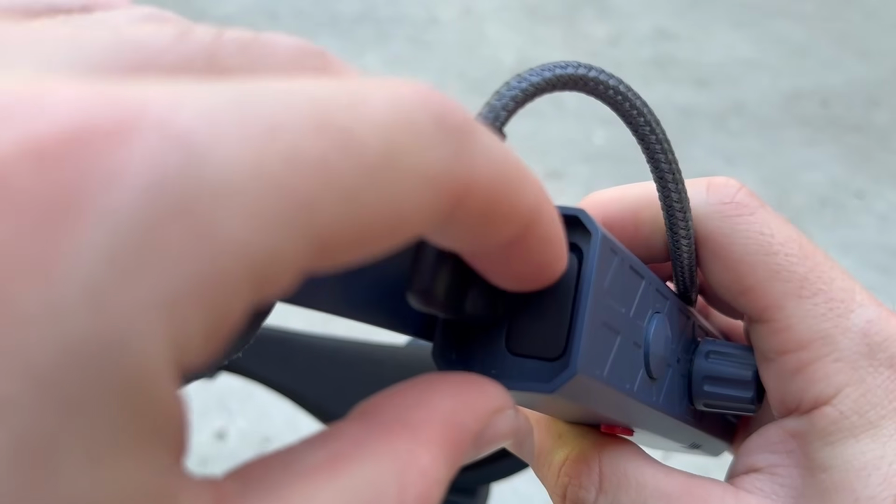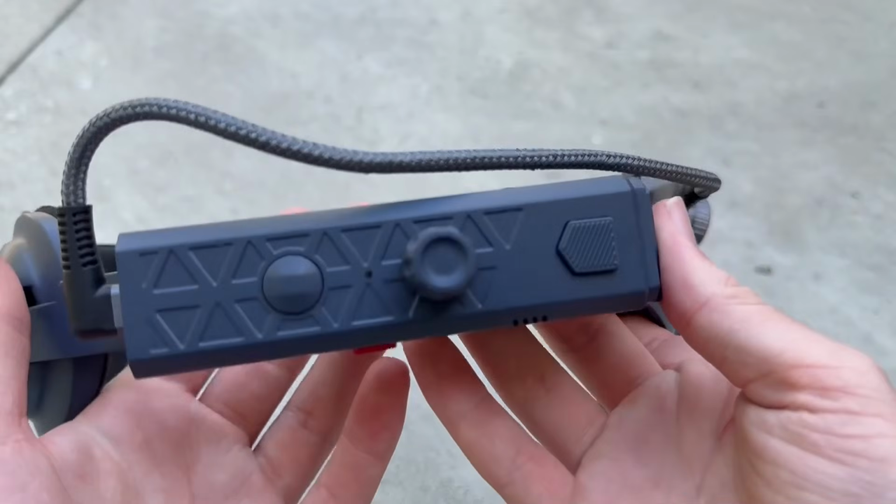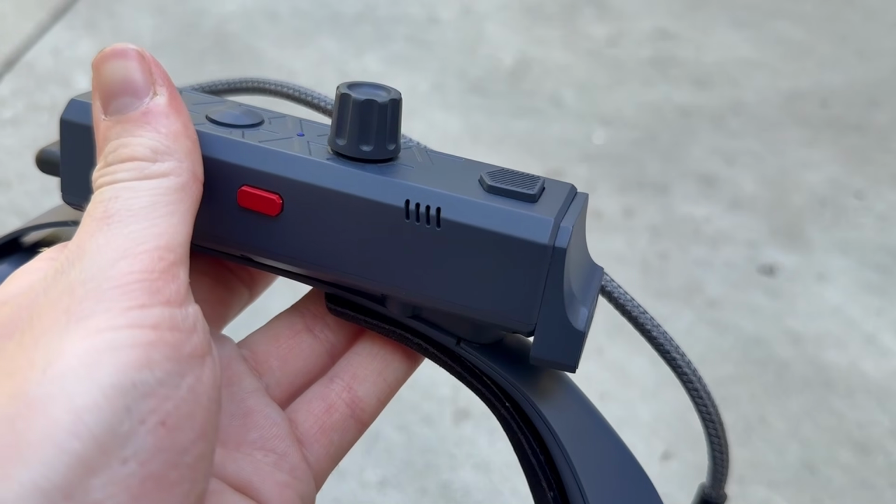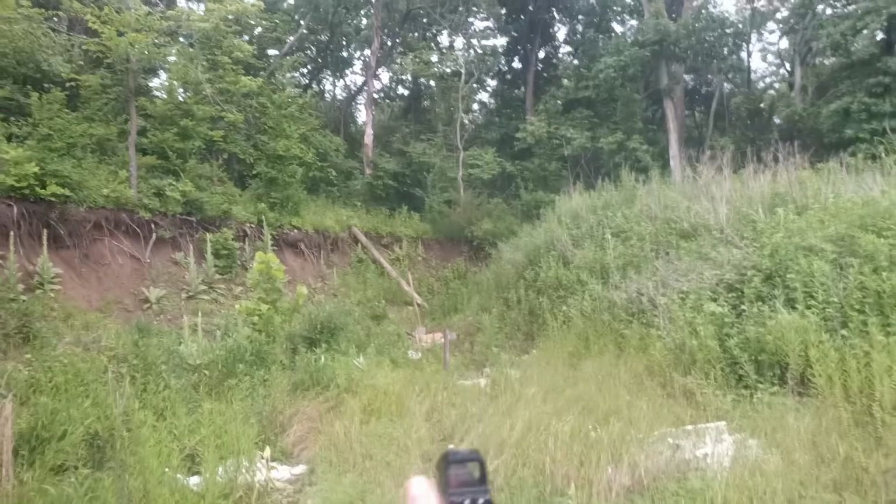The device has 128 gigs of internal storage, 4 gigs of RAM, and can expand its storage with a microSD card. The device is controlled by 3 buttons and a knob on the side. The controls are surprisingly easy to use and work very well with the software. No complaints here. There is a simple microphone and speaker on the right side of the glasses. Above the display is a camera that can be used to record and take pictures from the user's POV.